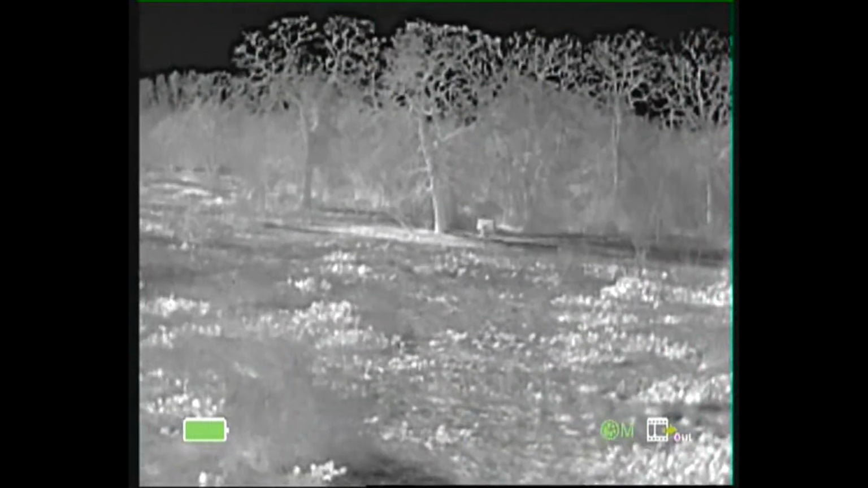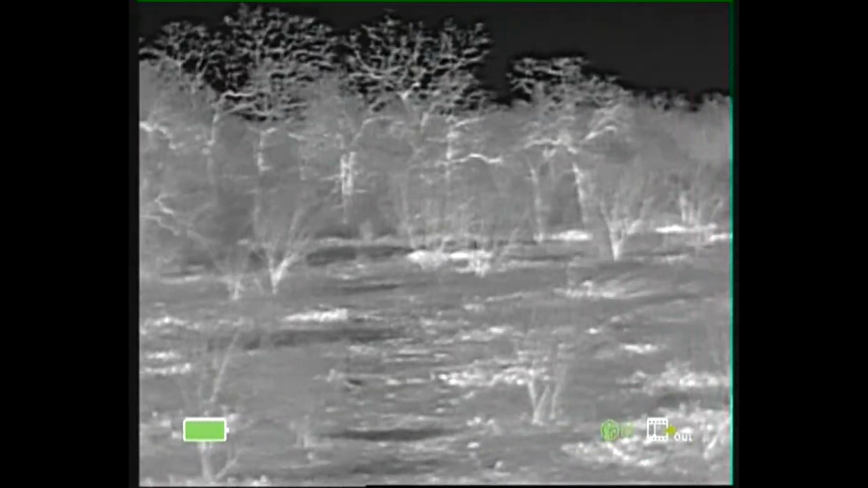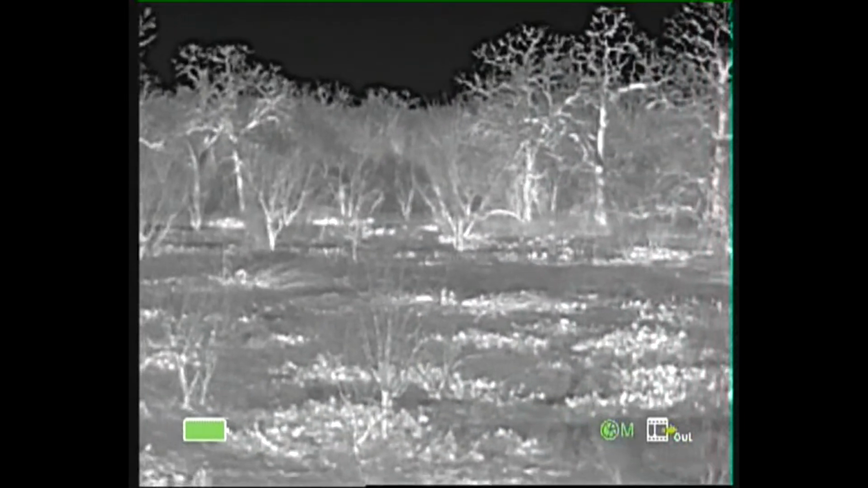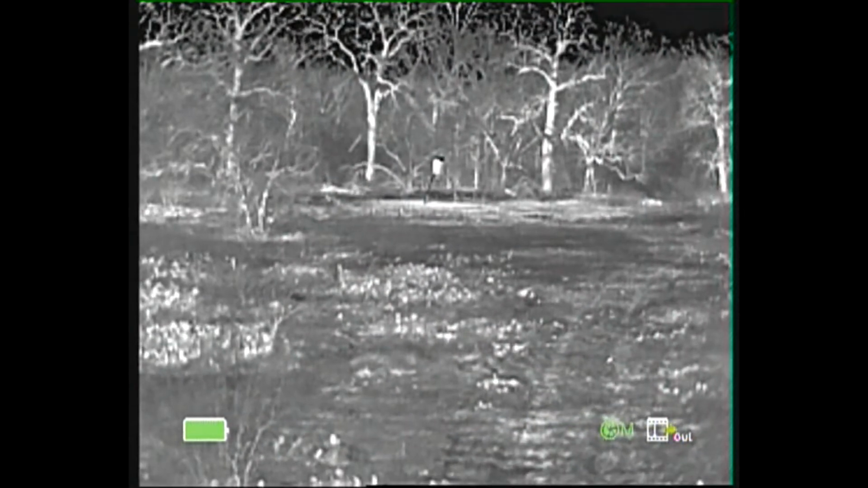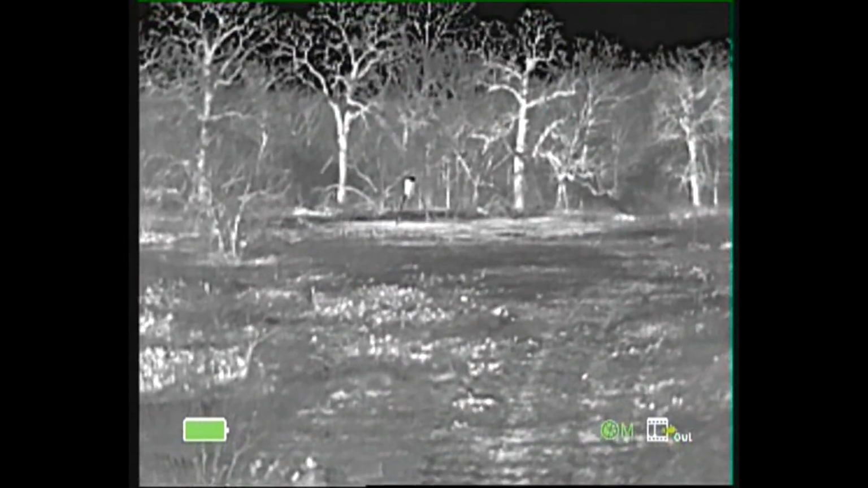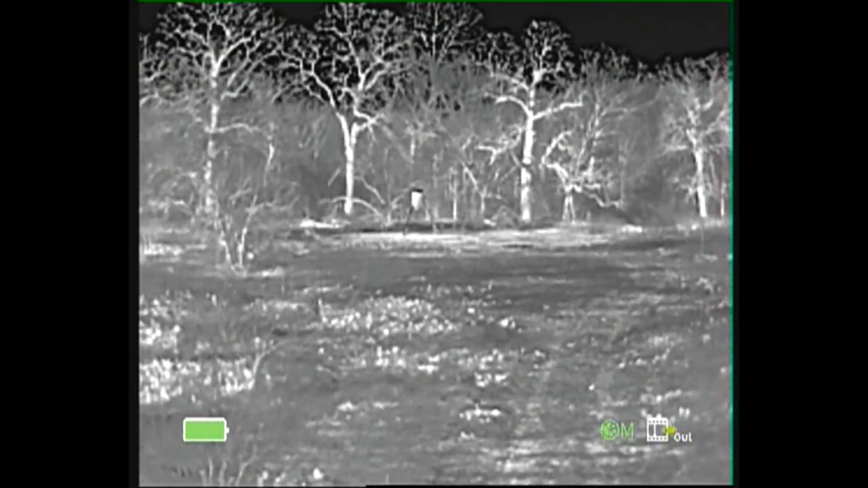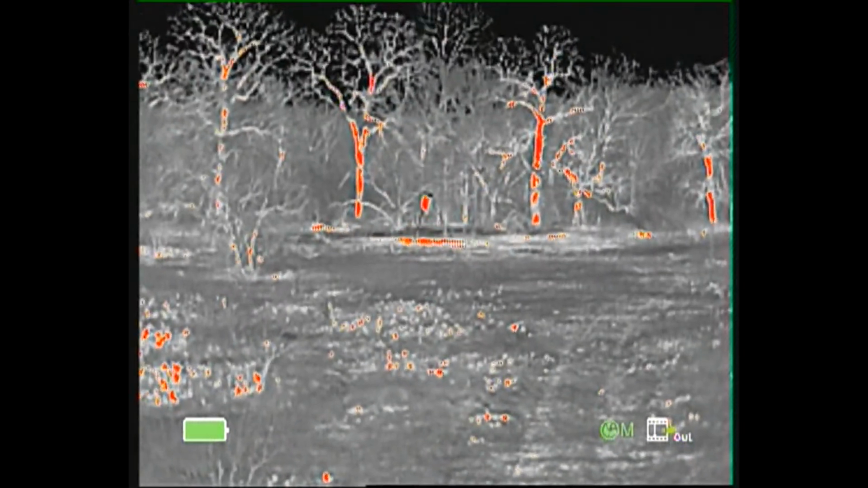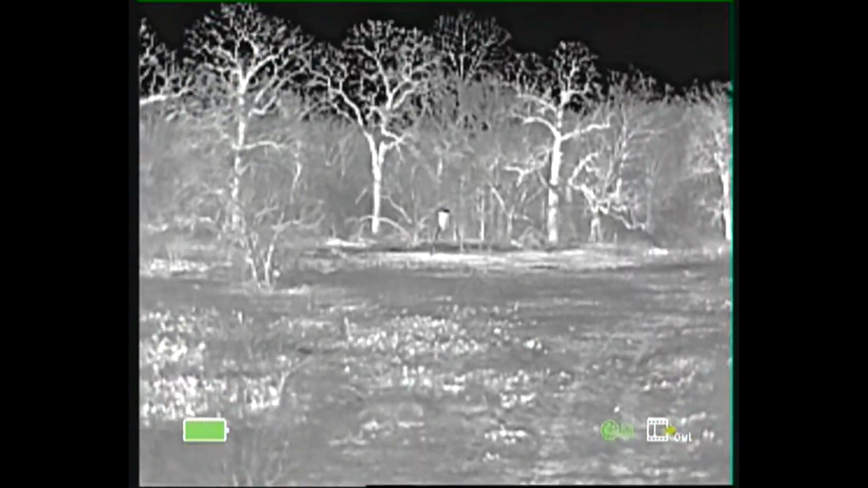So yeah, base magnification here, not using any e-zoom, but just panning the field right to left as I'm doing now is the intended purpose with this monocular, to try and detect the game, and then we'll see if we can identify them as deer, cattle, there's some cattle in this area, or pigs, using the onboard features to work the image. Alright, so the next scene will have some hogs in it, and at about that point I pointed to earlier in the video.